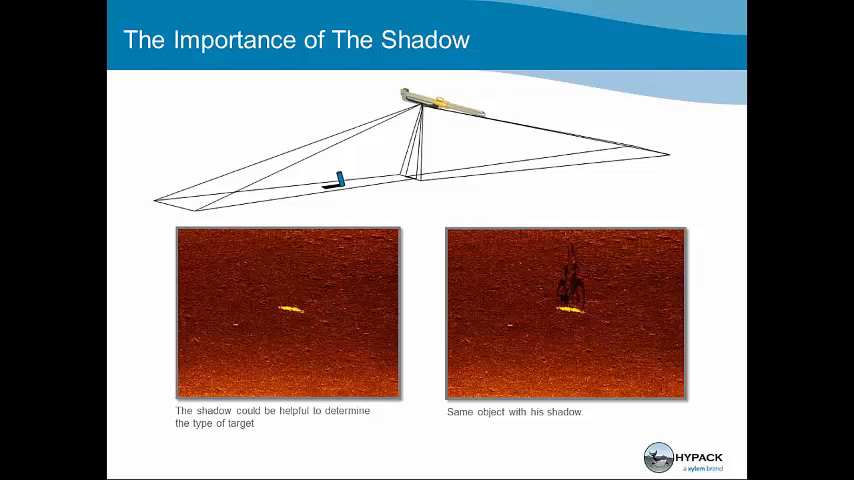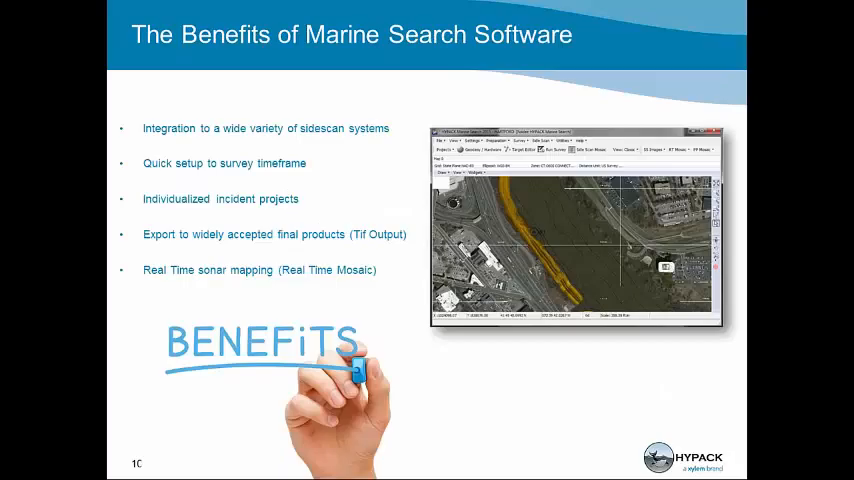The second image on the bottom left shows a bright spot in the middle of the image, and we've removed the shadow from this image. Without the shadow, I don't know what that image is. It's actually just a target that I would mark, but if you look at the image to the right, you can see with the shadow, it tells me that it's a bicycle. Now this is very clearly a bicycle, but without the shadow, I wouldn't know that information.